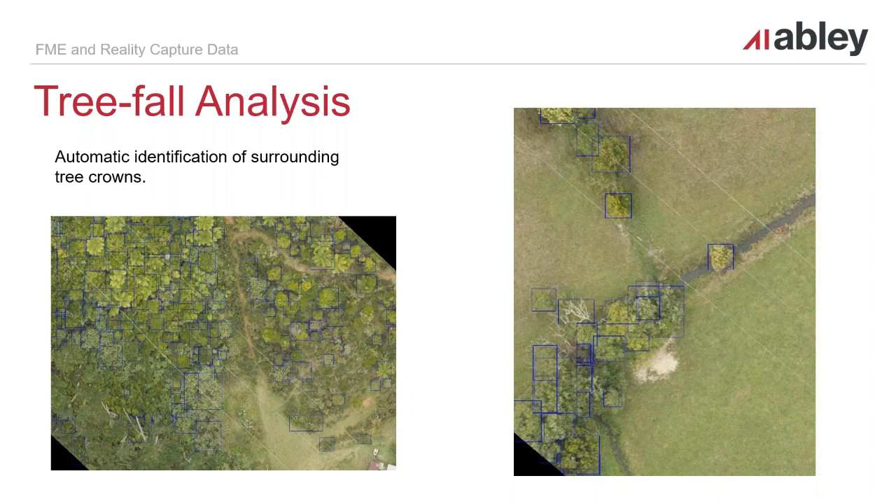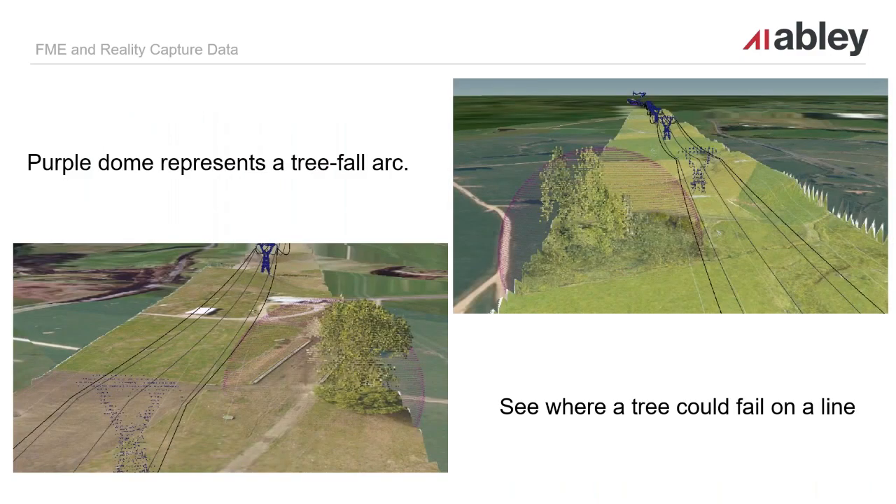So using those three tools that I mentioned previously and a combination of some machine learning, we were able to take high resolution aerial imagery and identify crowns of trees. Then augmenting that and using that to select appropriate areas in point clouds, we were able to calculate, hey, if this tree fell over, what's the likelihood that it's going to actually cross over or intersect, touch a power line? And again, you can see with these purple domes here, we were able to produce something like that and see whether that then would intersect with a power line should the tree fall over.